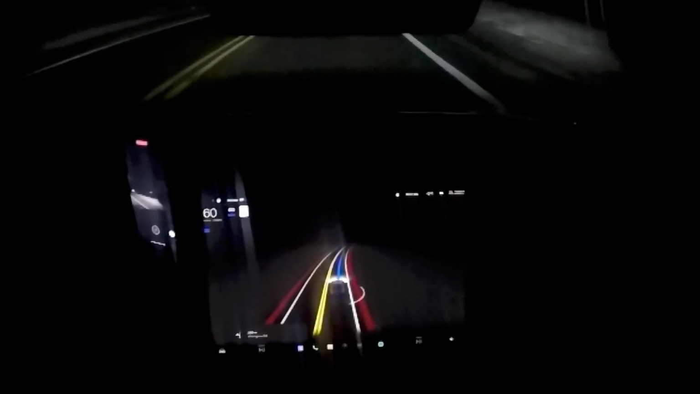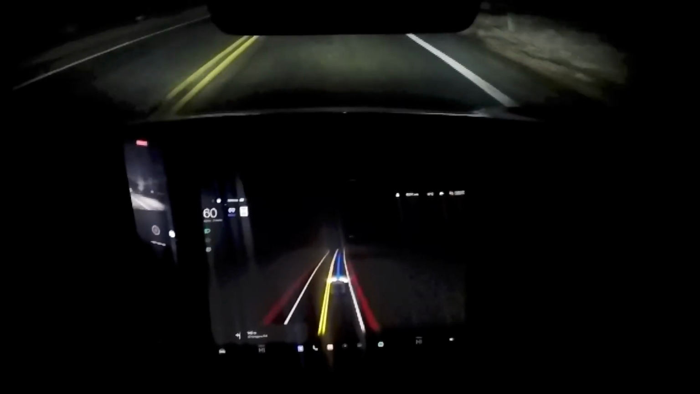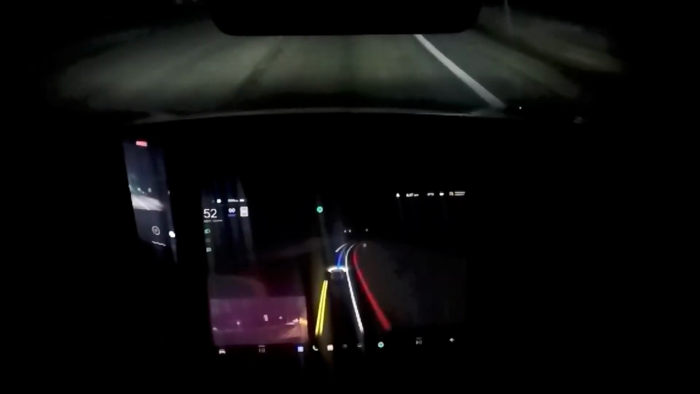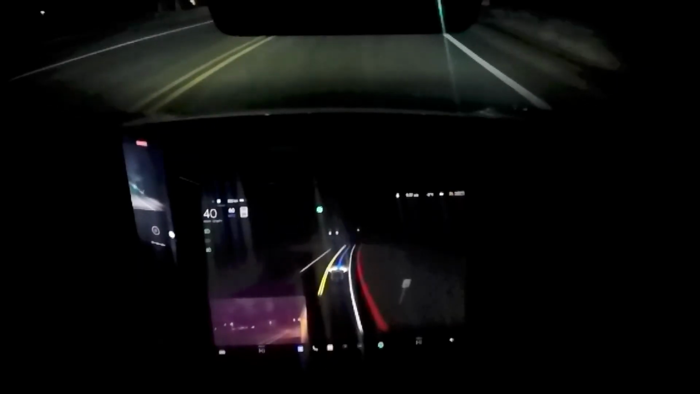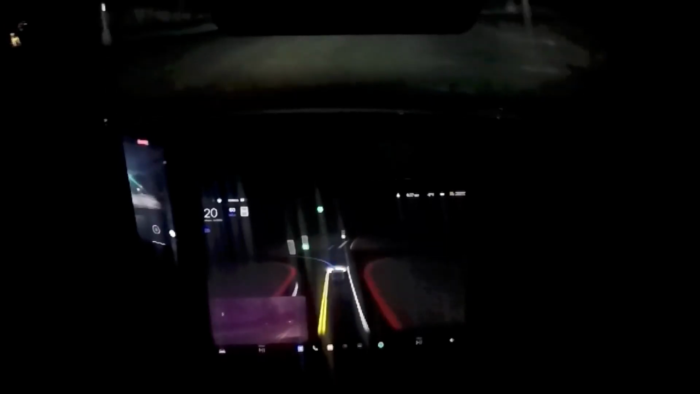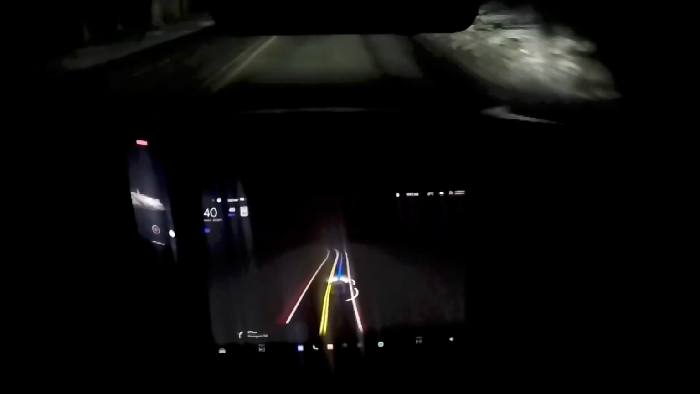So now it's going to get into this. And I widened the screen for you. You can slide the left column to the right, and you can see the entire screen. And when that happens, the navigation comes on the left side. Now it's going to make a left turn on this light right here, and it's going to go into this very tiny road that's tucked in between the trees.